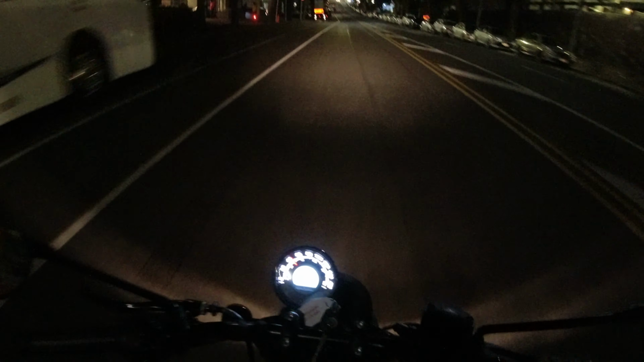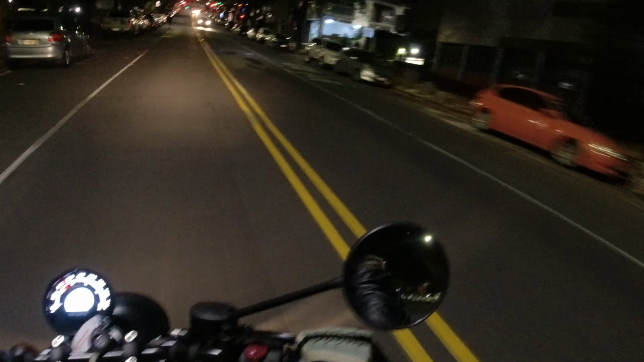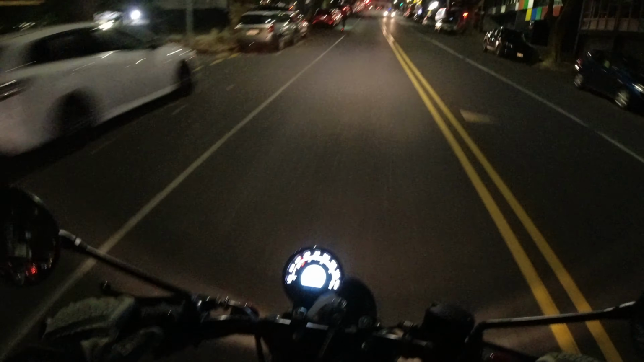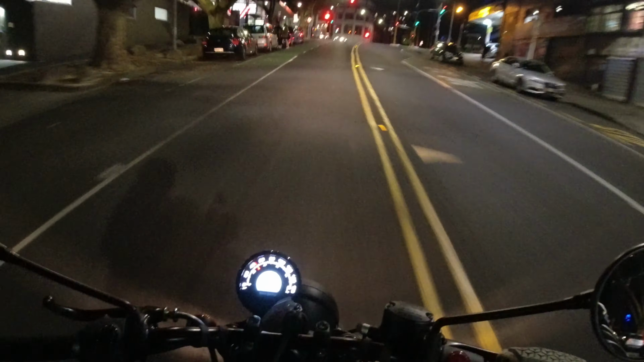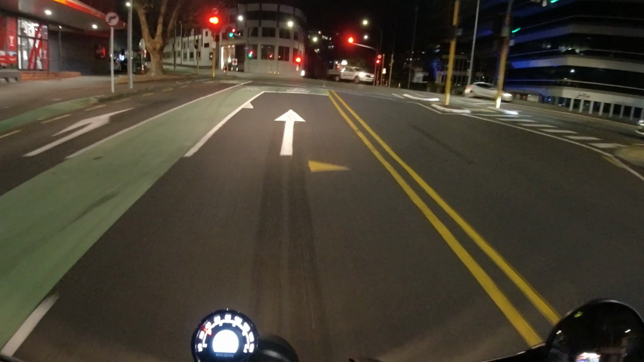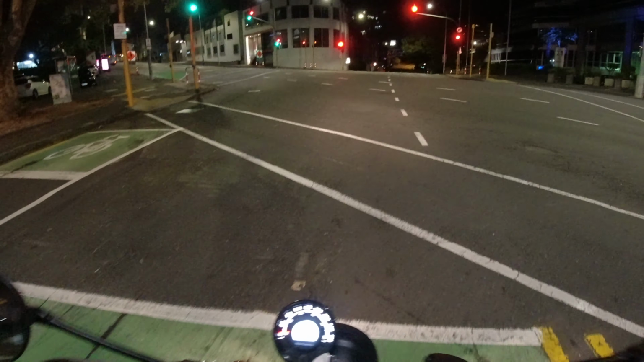Right, so, yeah, movie was pretty awesome. It's 20 to 11 at night now, so we are out and about in the evening in the big city on the little Enfield Hunter 350, and yeah, not a bad place to be. Nice muted exhaust. It does sound pretty good, to be honest. Sounds quite nice, but yeah, it's not going to annoy your neighbours.